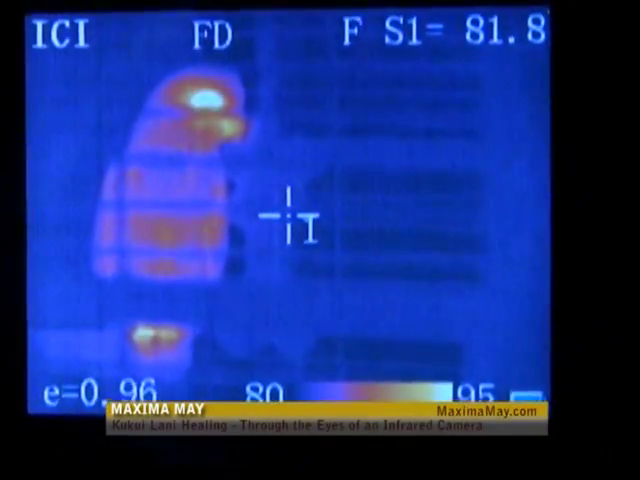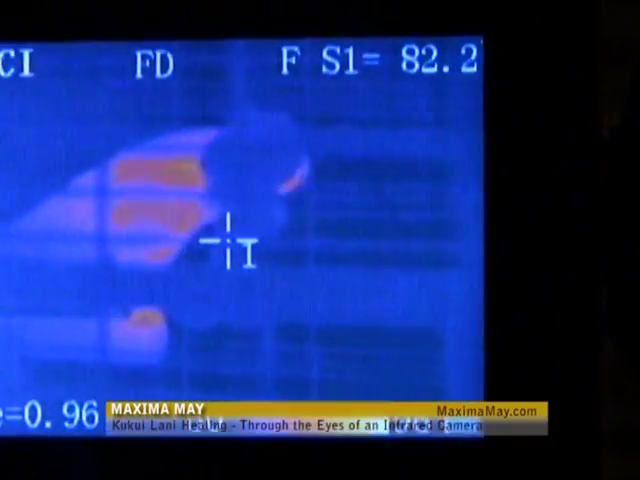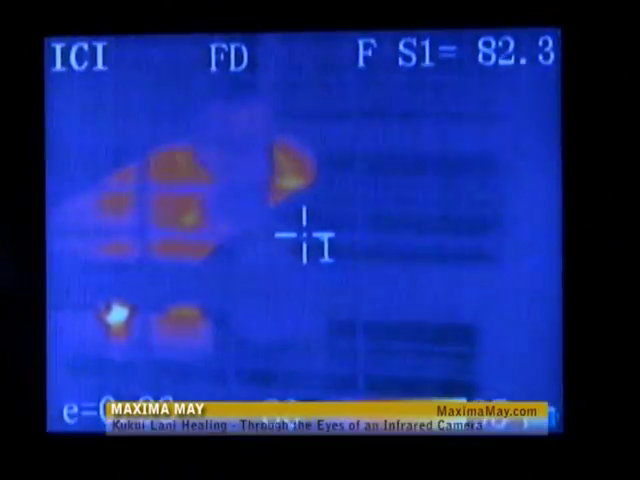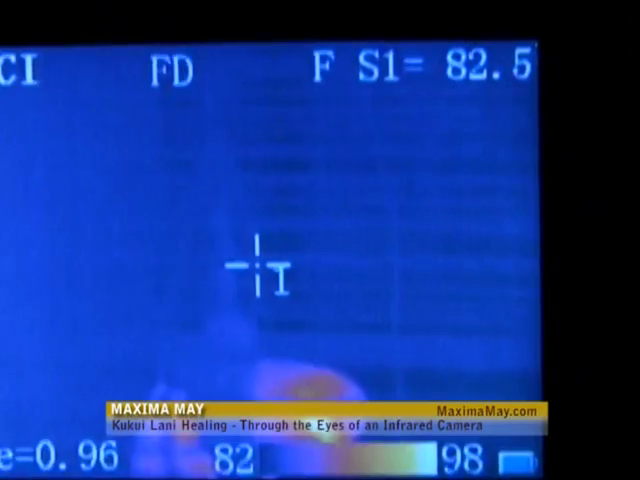Here is an example of a bird, and as you can see, there's a range of about 80 degrees, which is blue on the lower right hand of the monitor, and then the upscale of the temperature range, and then you have anything in between, which is red. So as far as this bird, the eye area is the warmest, and then a little bit of blue, and then more on an average of temperature in the red area.